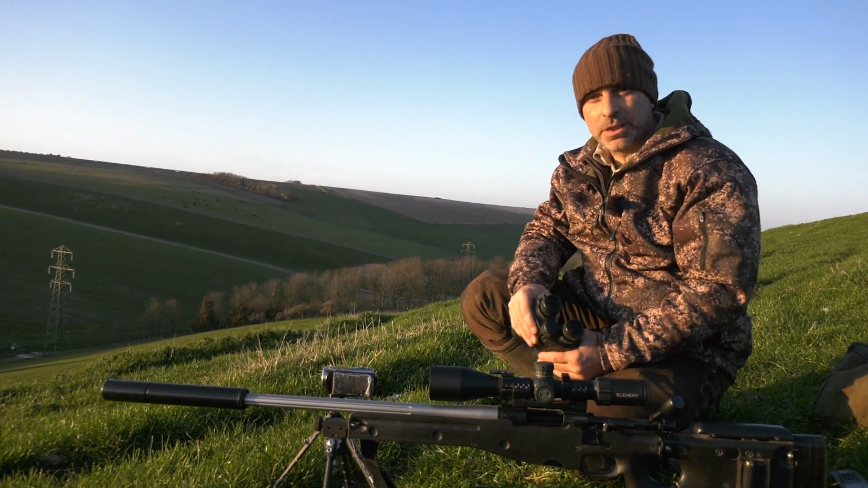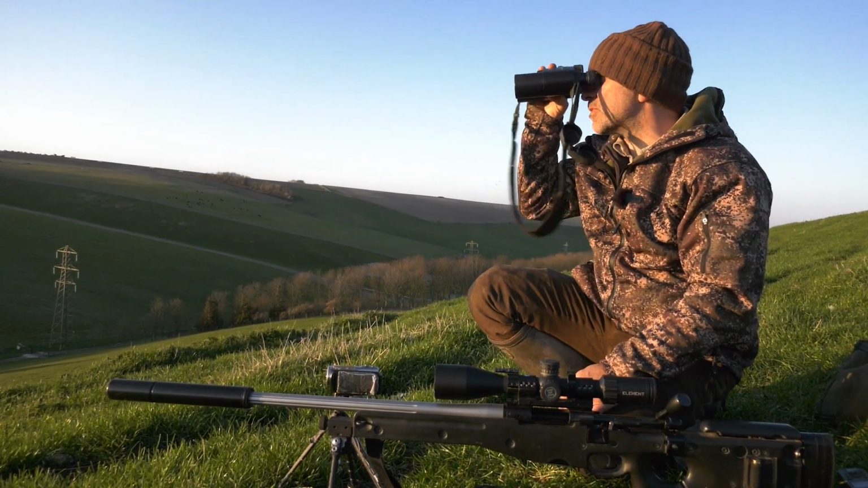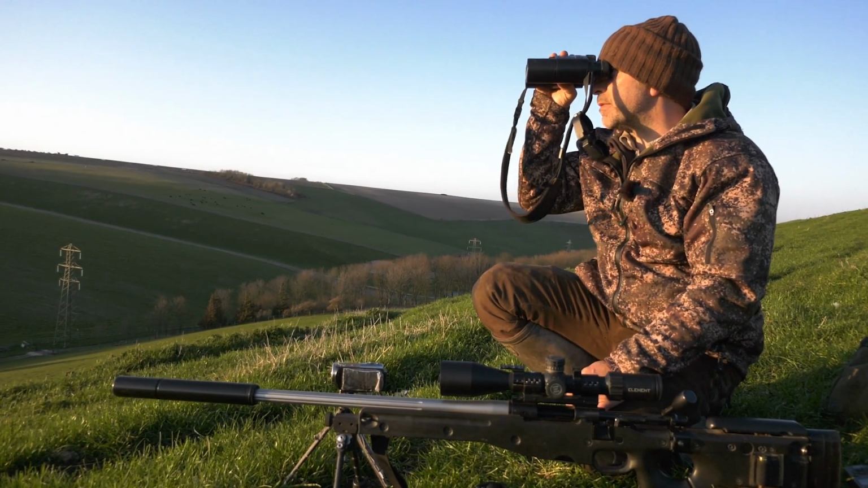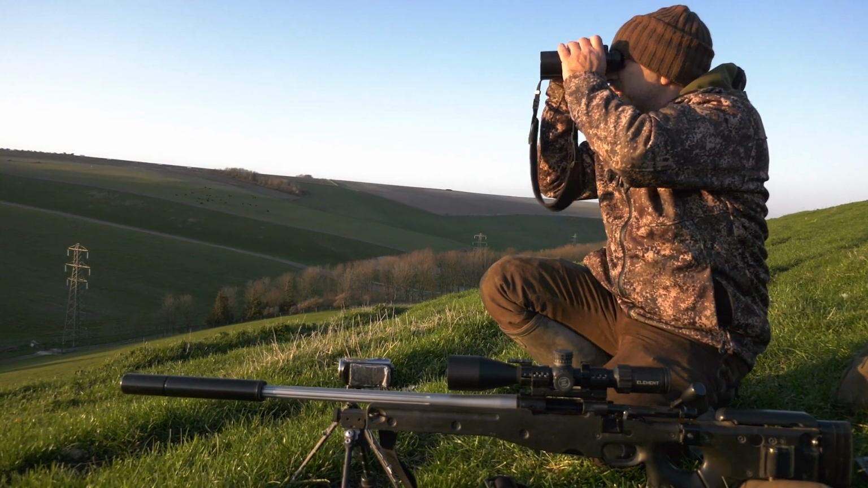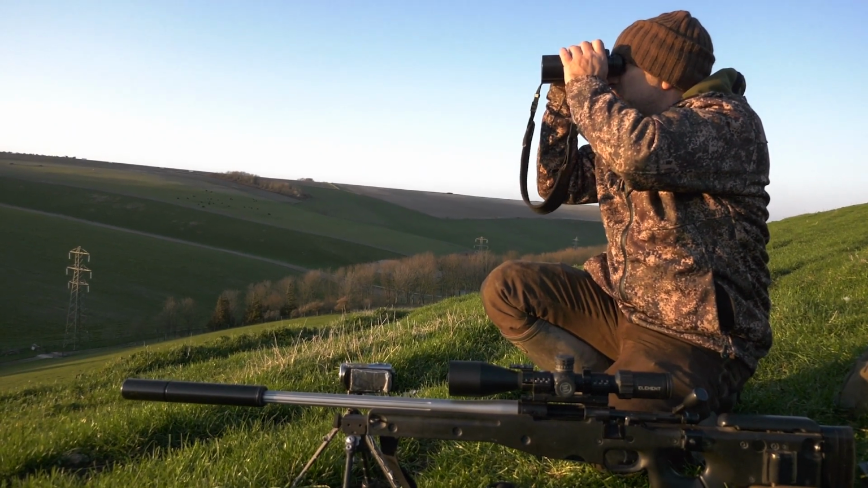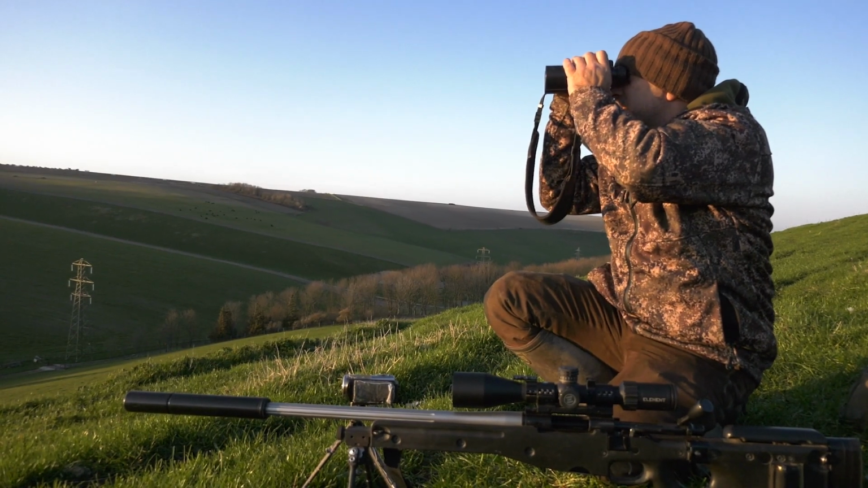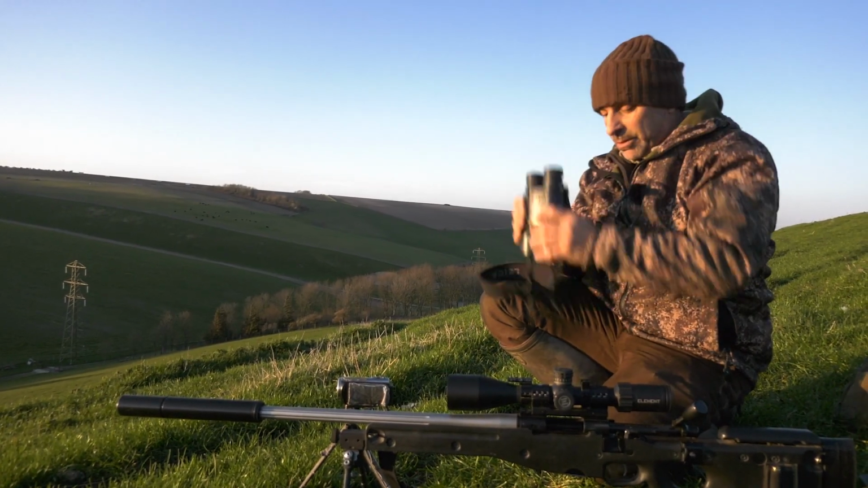I think what I'm going to do is have a quick shot and just confirm what the wind's doing, just to make sure we're not going to get caught out if a fox comes out. So there's a prominent stone down there in the middle of the area where we like to see a fox, which is 308 metres, so around about 338, 340 yards. We'll have a crack at that.